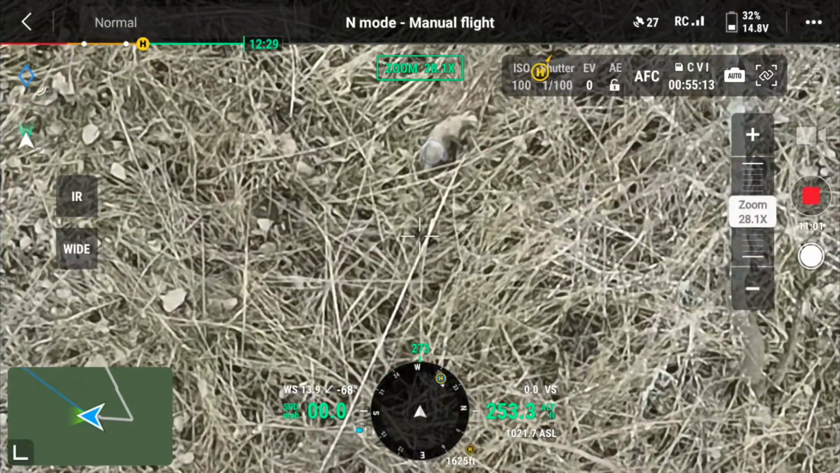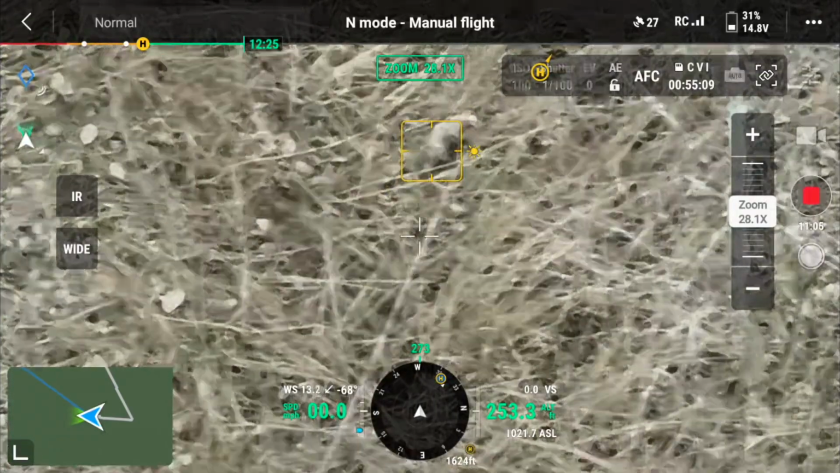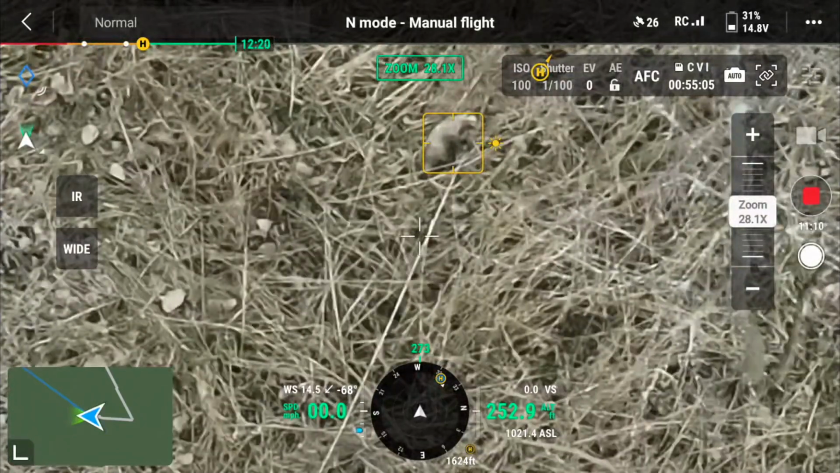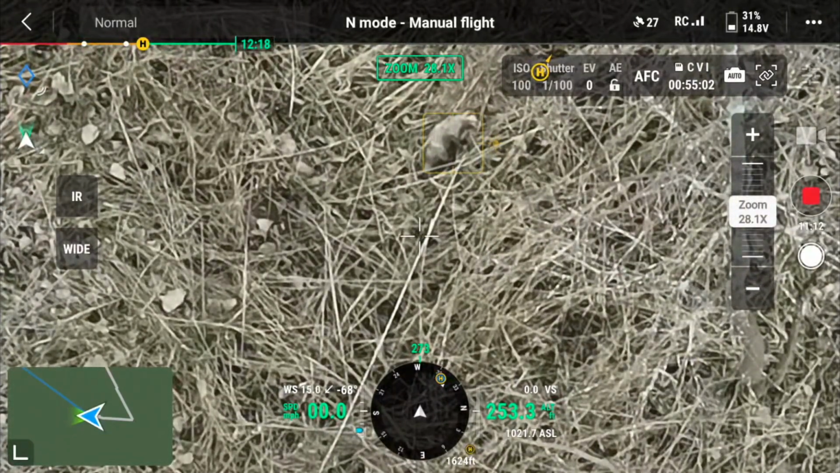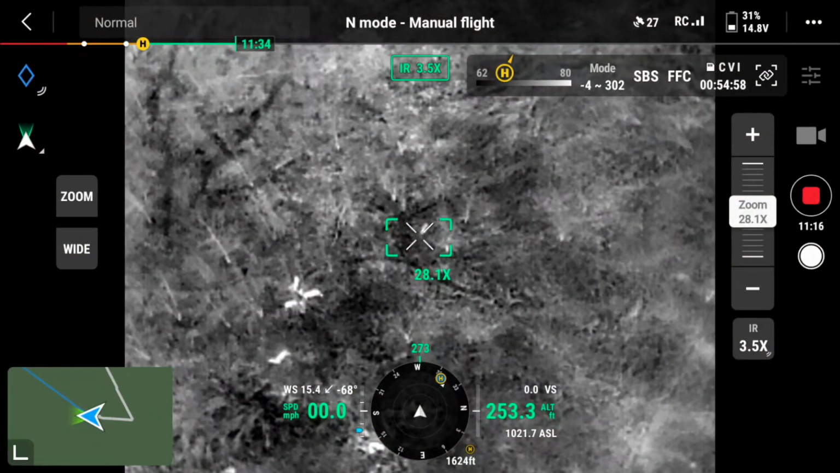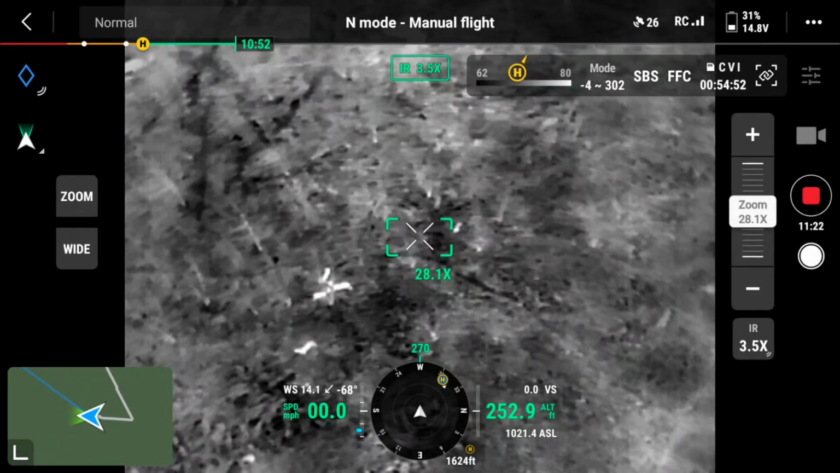I don't know what it is, and I'm looking for input on what it is. It looks like a hairless something. It may be a stump. It was kind of white hot. It definitely wasn't a fawn. These deer are very close to it. I just don't know what it is.